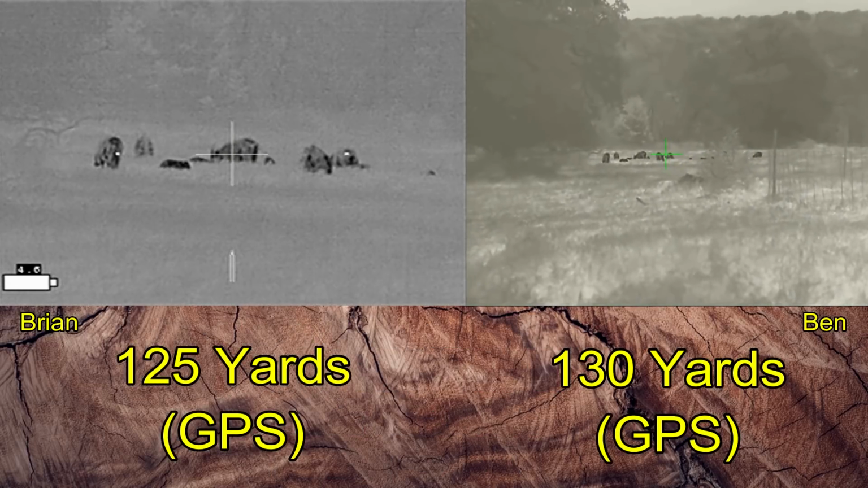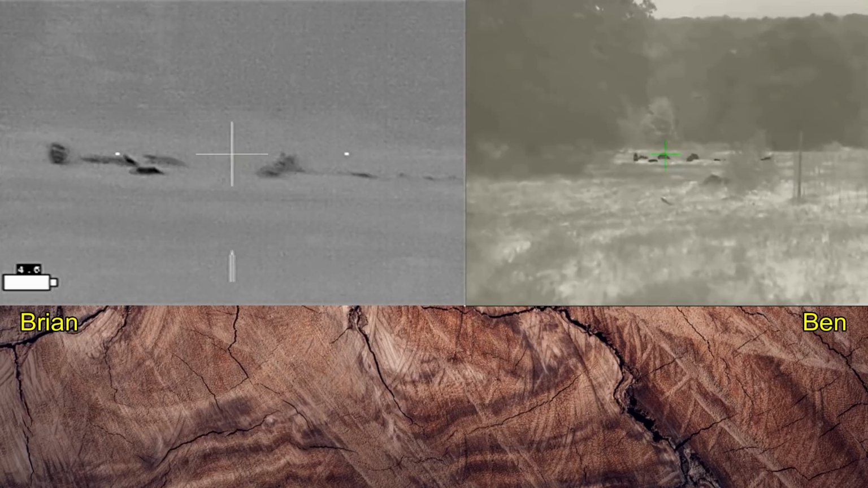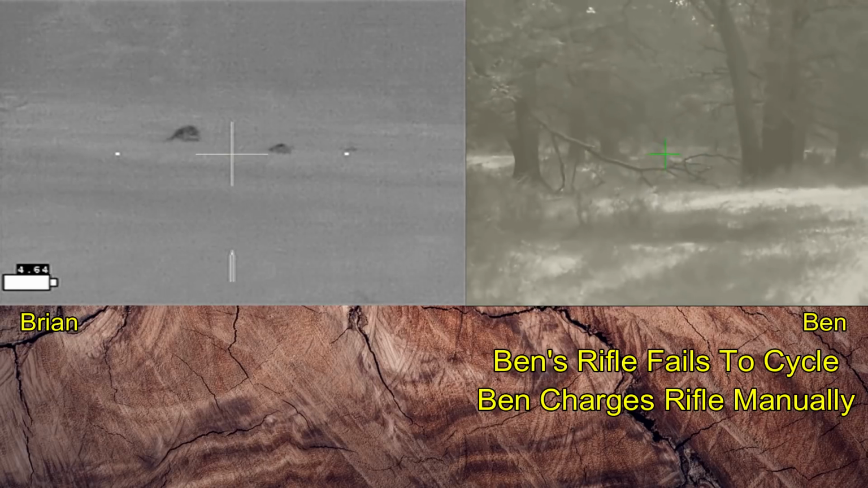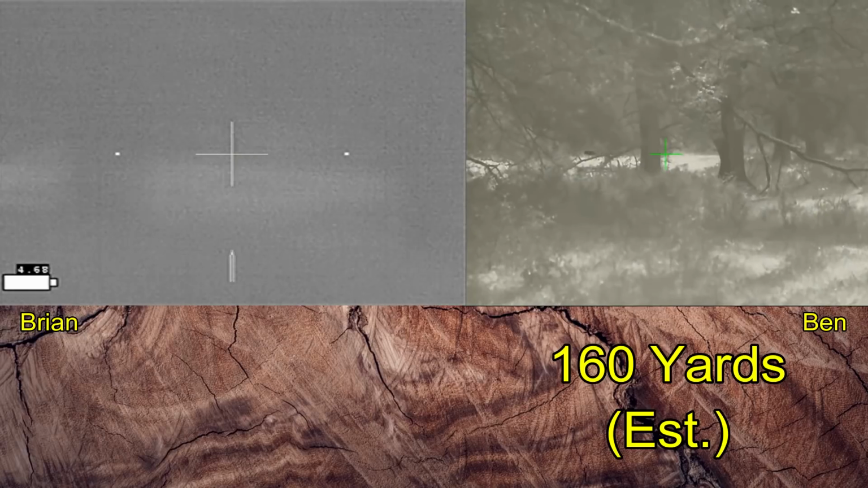Shooter ready? Shooter ready. 3, 2, 1. Going left. That sounded like a hit.